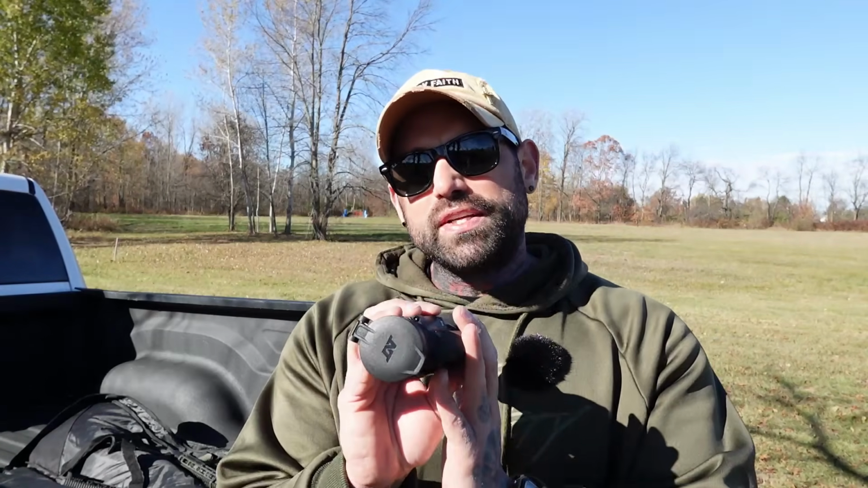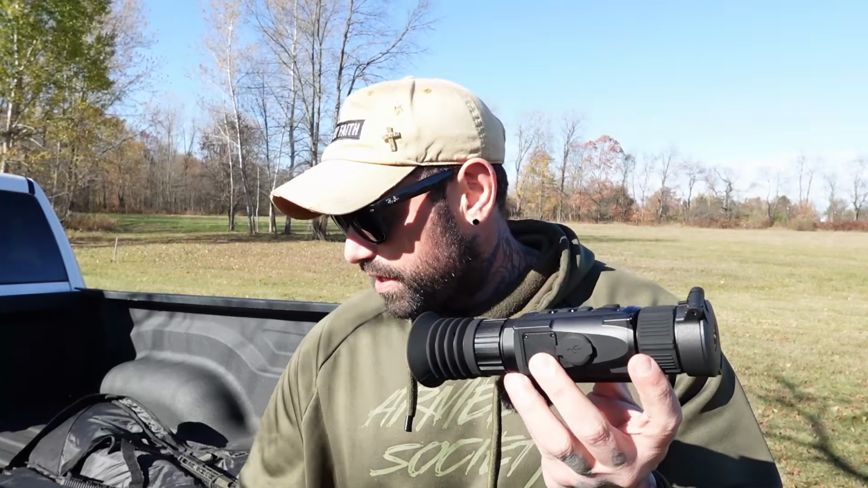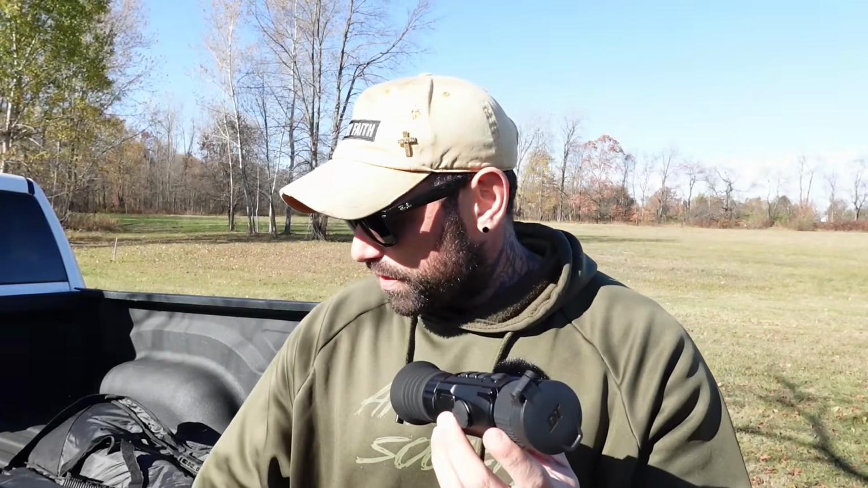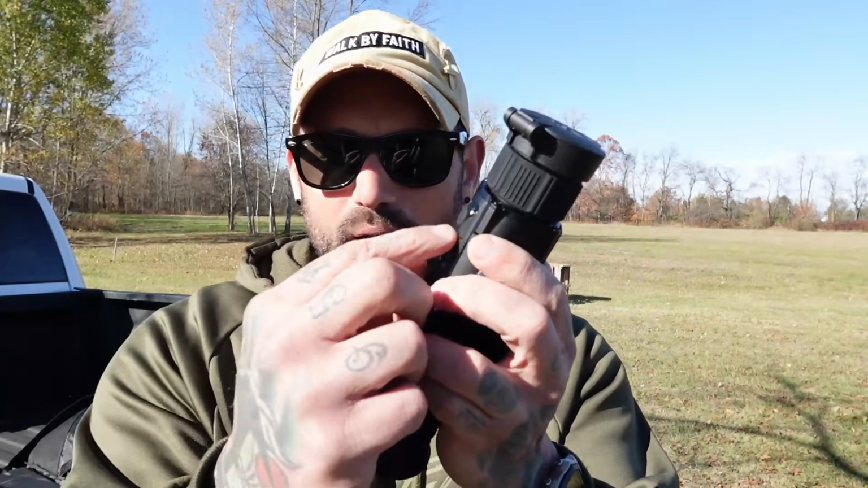Same set of batteries, the 18650s. They're the flat tops, not the traditional tip kind of batteries. They are rechargeable. It comes with 2 of them, and it comes with a charger as well. Runtime on this is about 4.5 hours, which is half an hour more than the 635, which is great.